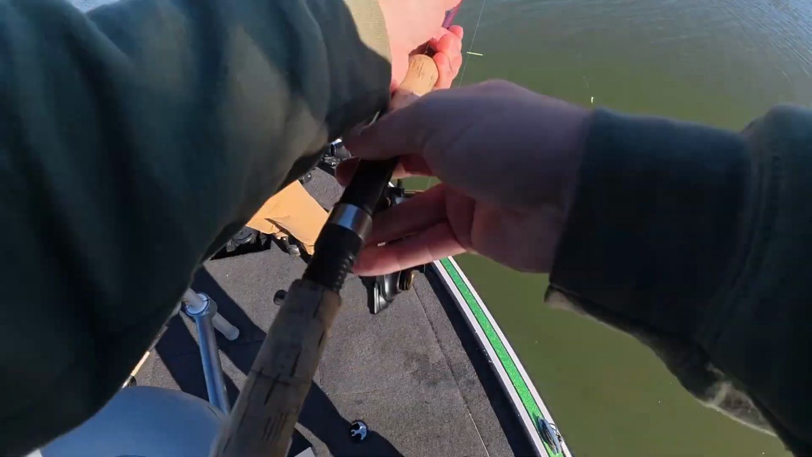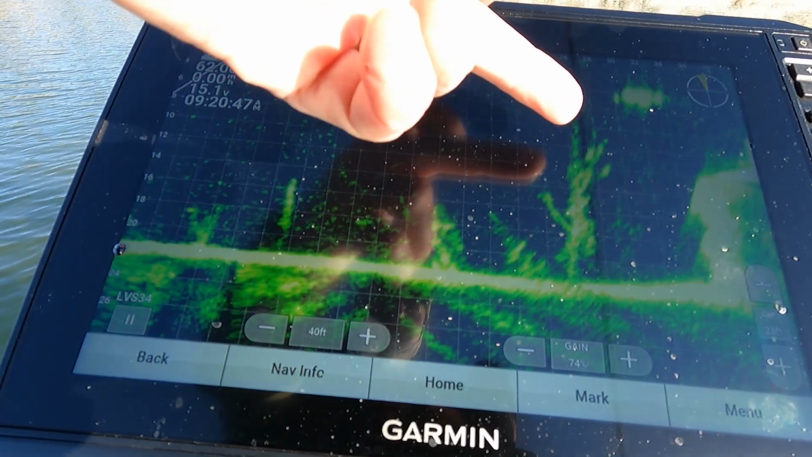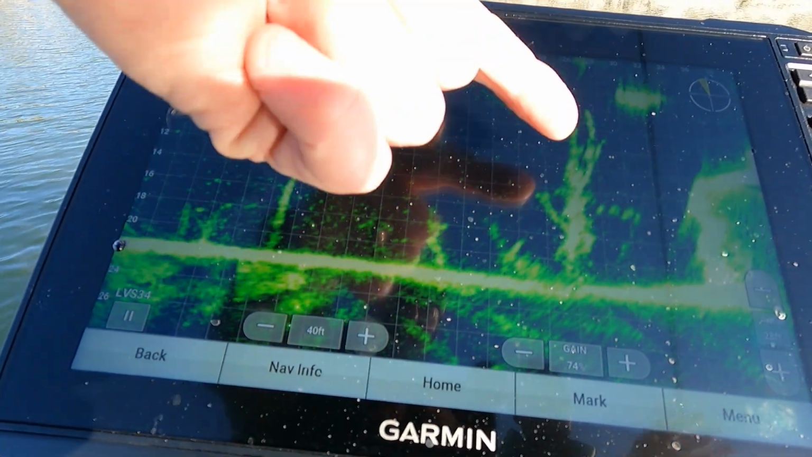Throw it in there. He's still in there. Yeah, that floater's still there. We still haven't caught the floater we originally stopped for. There's one there, there's one there. There's three. 1, 2, 3.